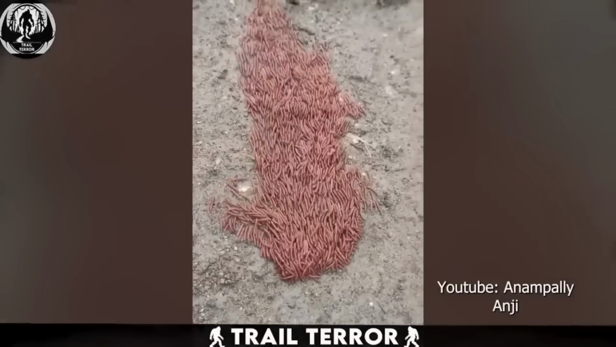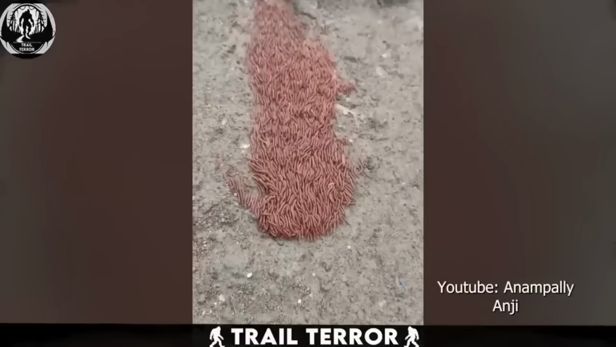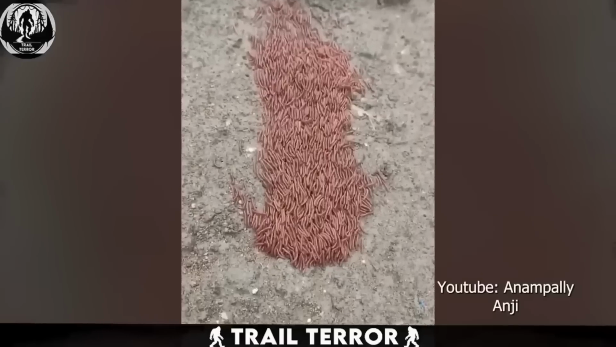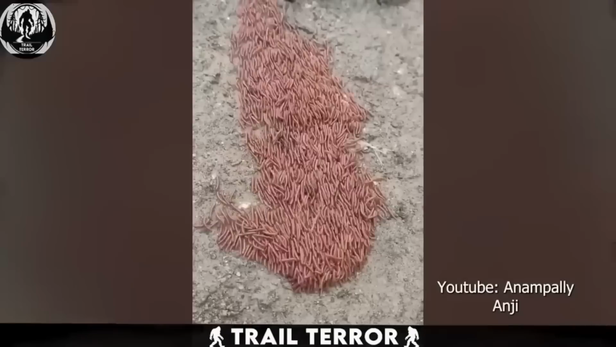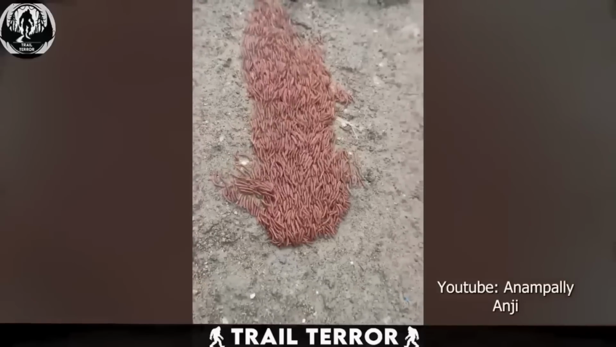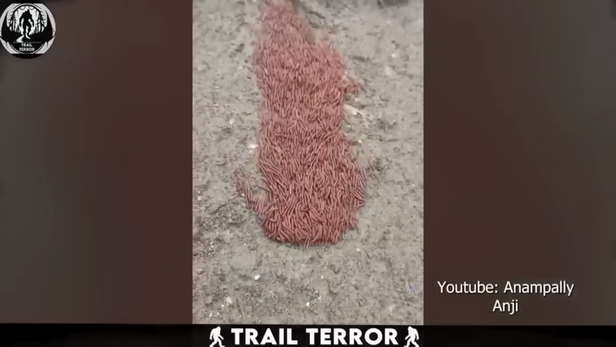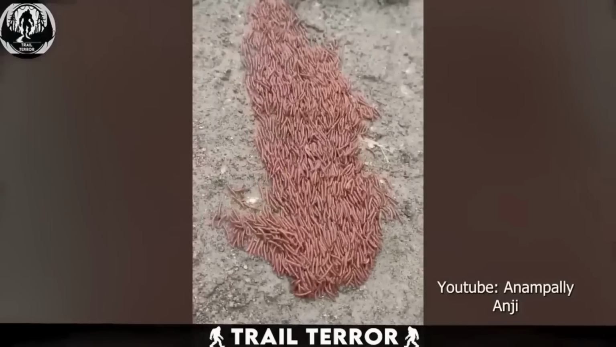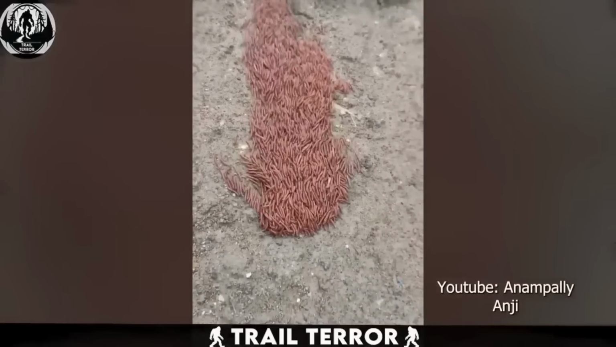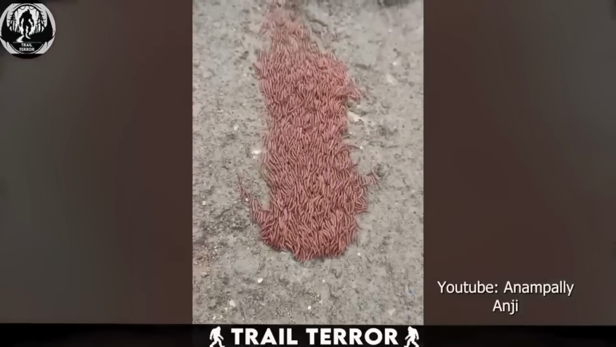These particular millipedes, known as Streptogonopus, engage in mass mating rituals at the onset of the monsoon season. After mating and laying their eggs, the adults perish, leaving behind swarms of larvae that move in synchronized motion, as seen in the video. Even more intriguing is their resilience. If disturbed, they simply regroup and continue their collective journey. While some may find them fascinating, others, like myself, wouldn't hesitate to burn them all if they came close to our property.